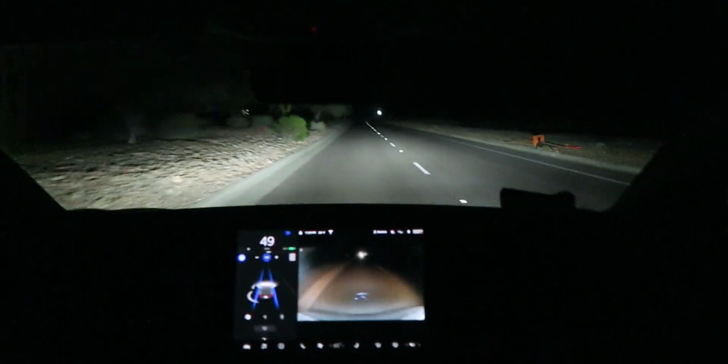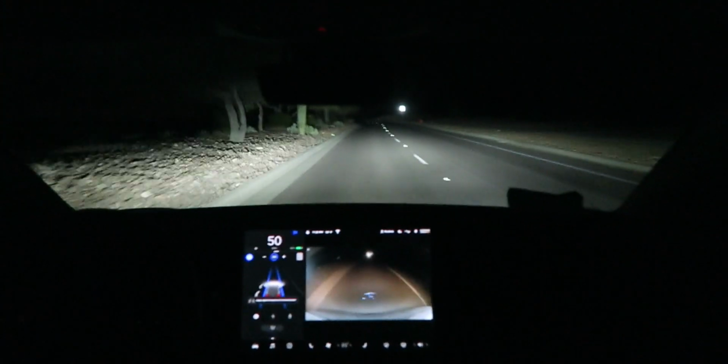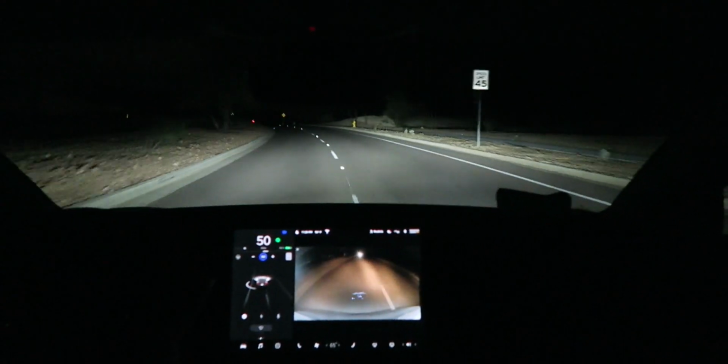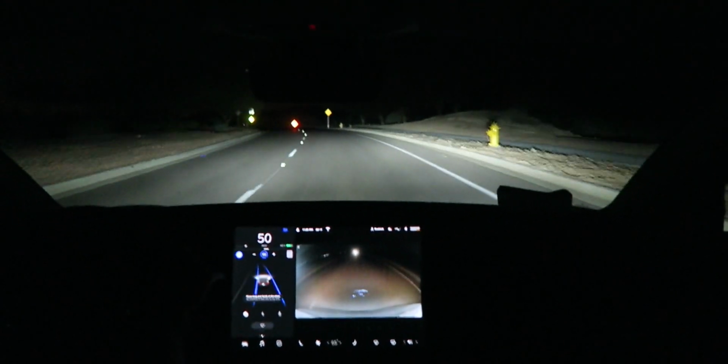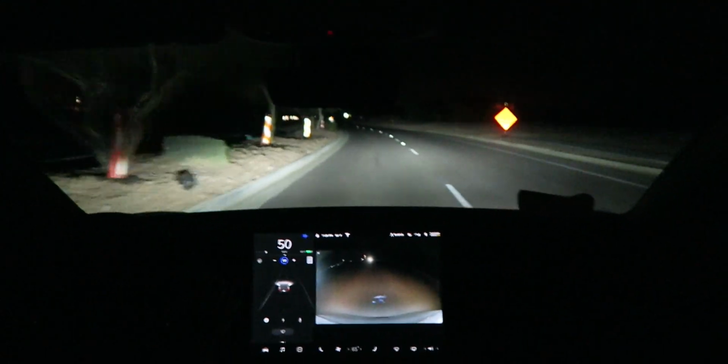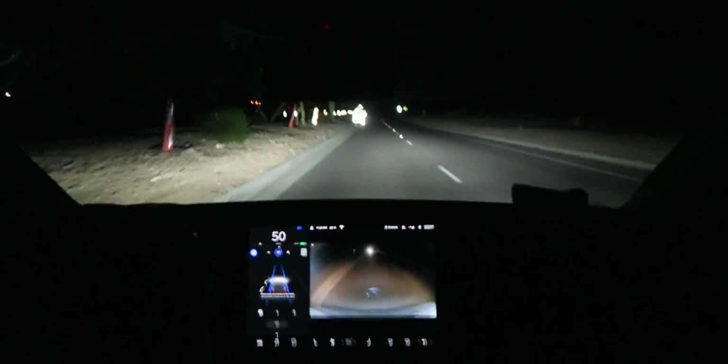But now we got a straight shot right here, nice road, high beams on. There's a guy behind us though, so I guess I should probably get over. Although I know there's some construction coming up here. I kinda wanna, that's right here, hold on, let me get over again. Because there's some construction there. I wanna see how it reacts to this, because right here, these are sticking out in the road.